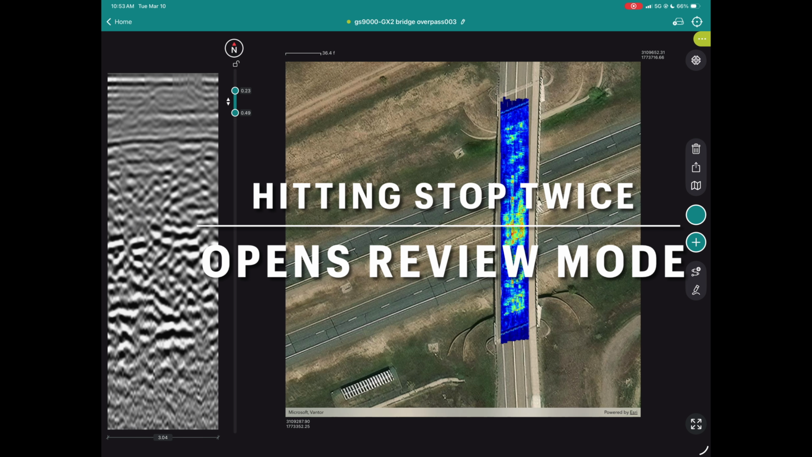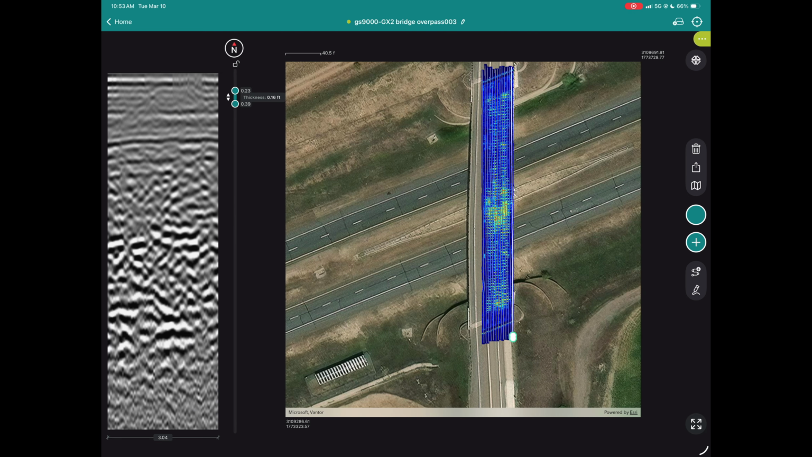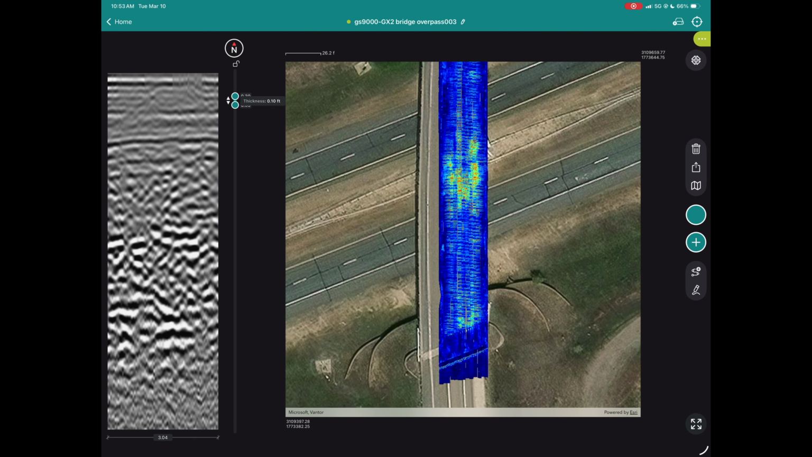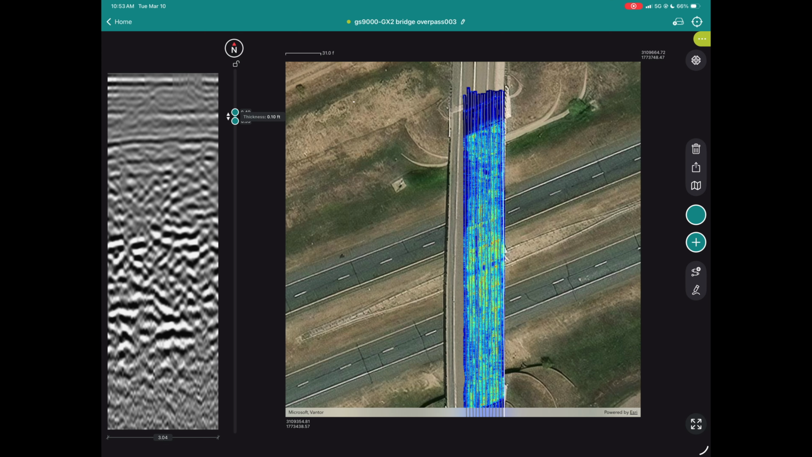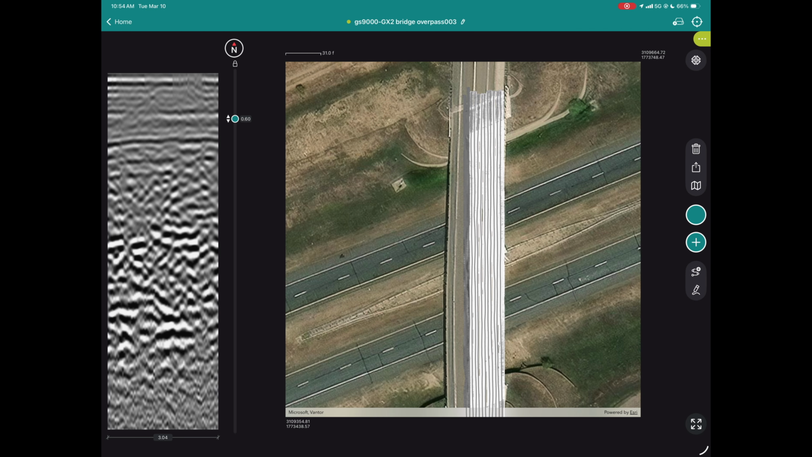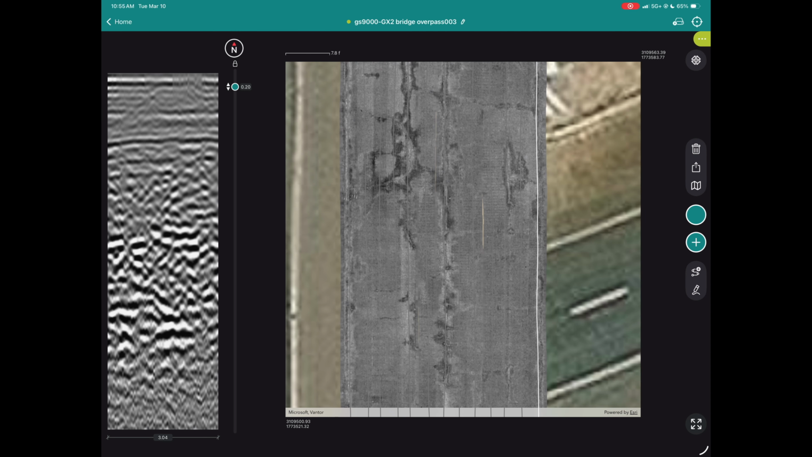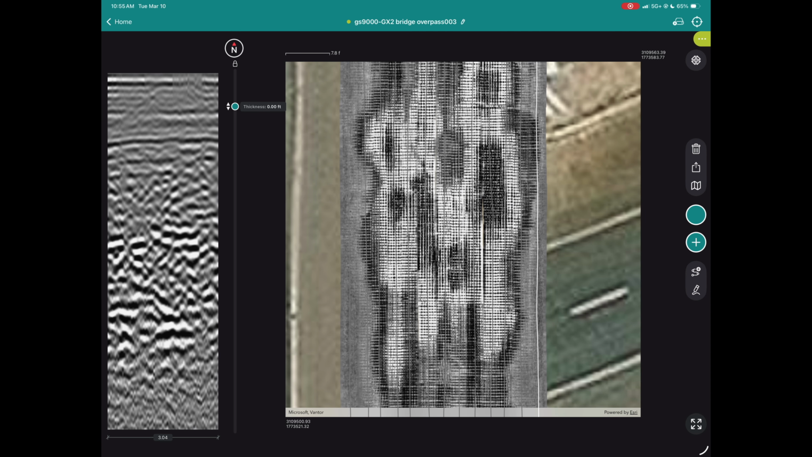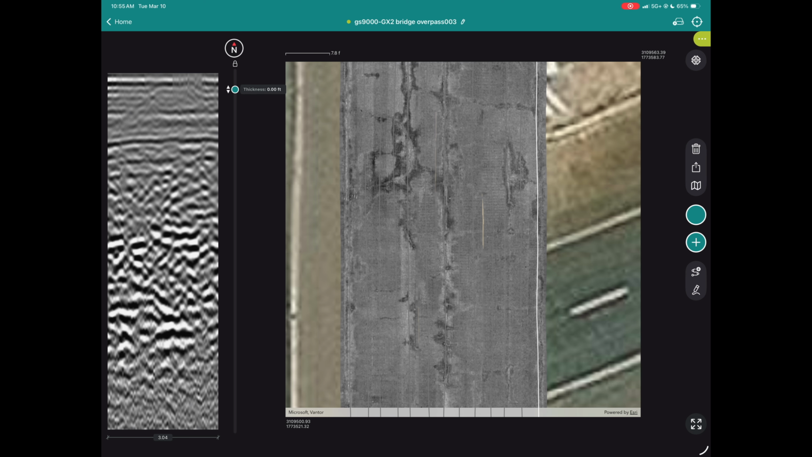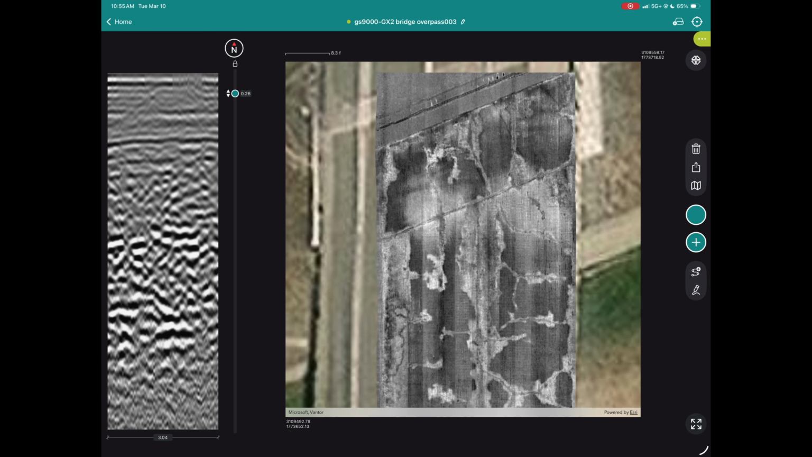Hitting stop twice opens up review mode, where you can pinch and zoom through your whole project, utilize the measured path feature, and move your cuts on the C scan to show accordingly on the B scan. When turning off the Hilbert migration, you can see very thin slices and incredible detail into a bridge deck or substrate, like seen here, live in the field.